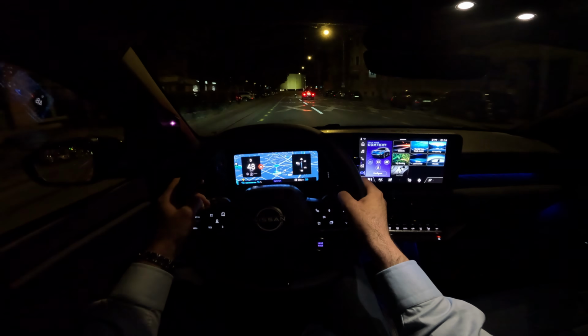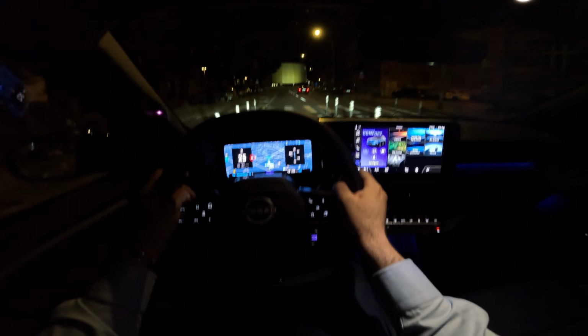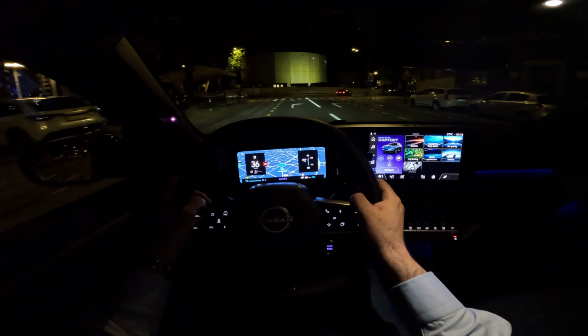And let's also mention the charging. 100 kilowatt DC charging for this battery, 80 kilowatt DC charging for the smaller battery, and AC charging 11 kilowatt for both.